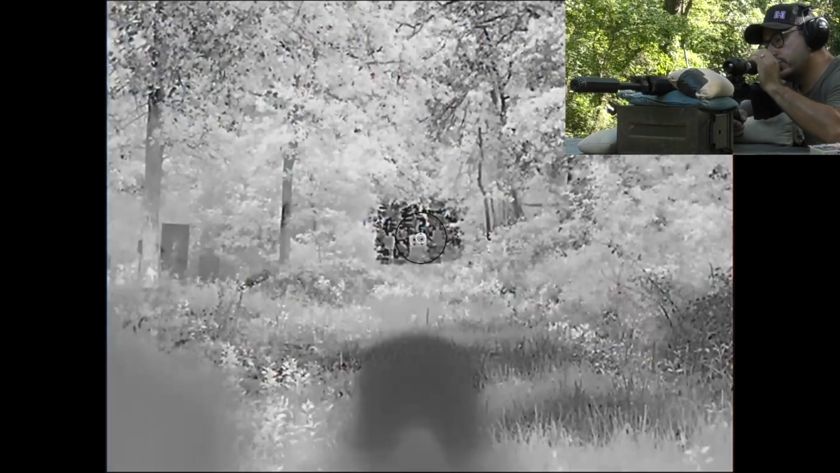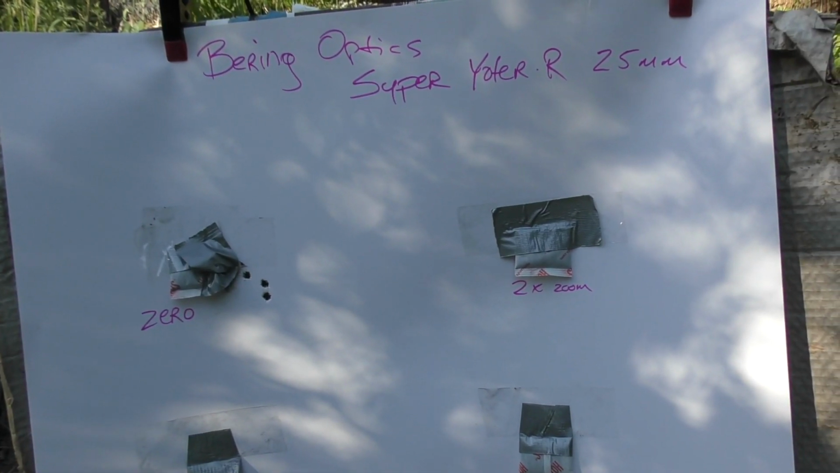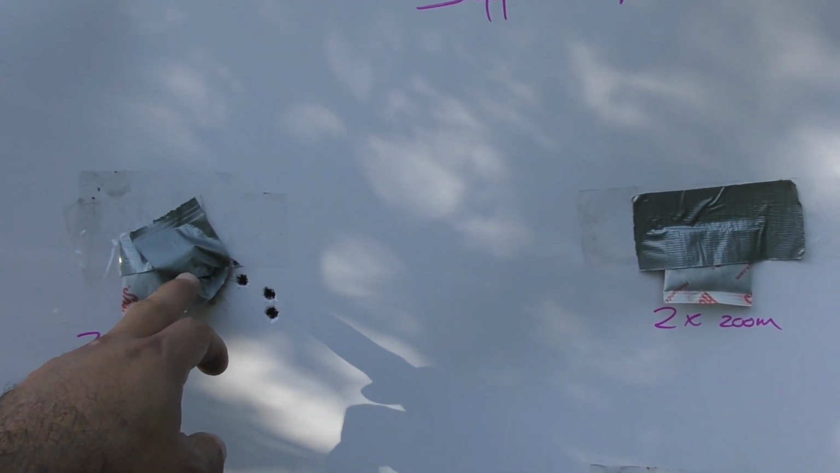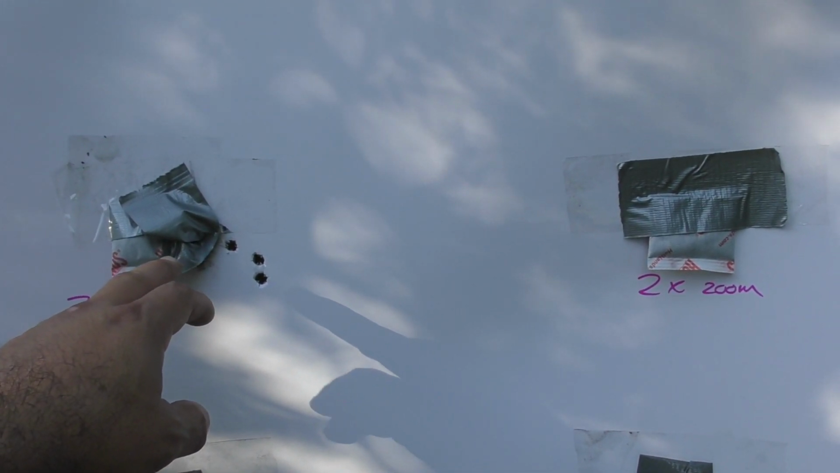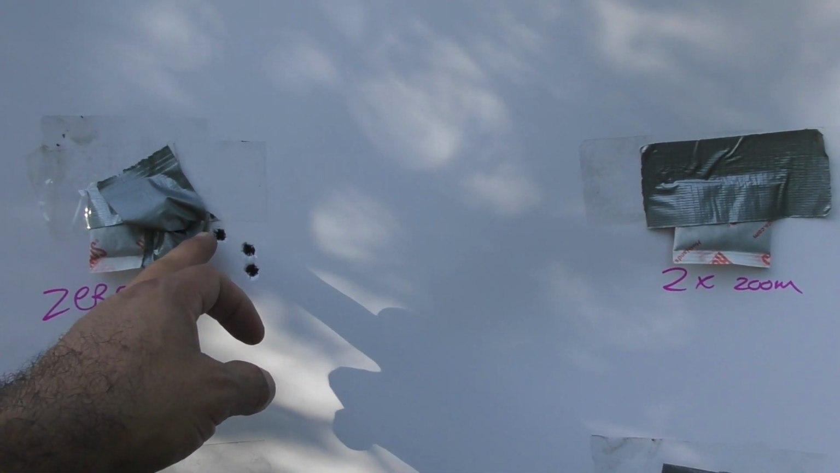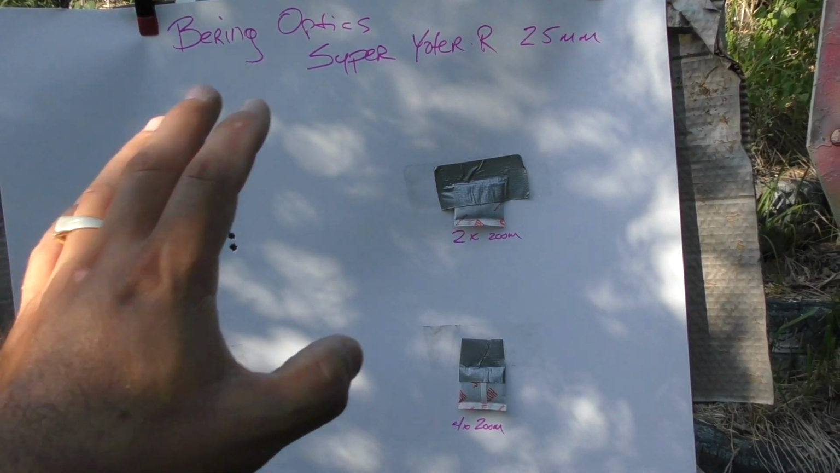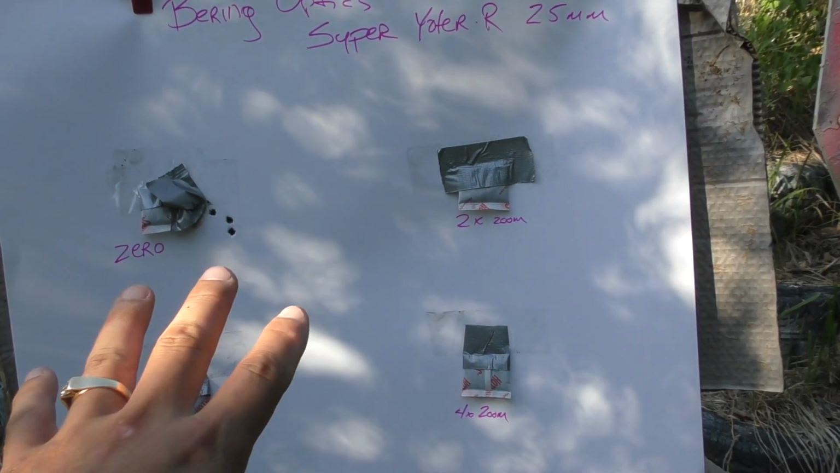Alright, that's 5 shots. The initial 5 shots, 2 of them printed on the hand warmer on the right edge, so it was leaking pretty bad. I just stopped that with a piece of duct tape. And then 3 of the 5 were off the hand warmer to the right. I'm going to go ahead and finish out the digital zoom without touching zero.